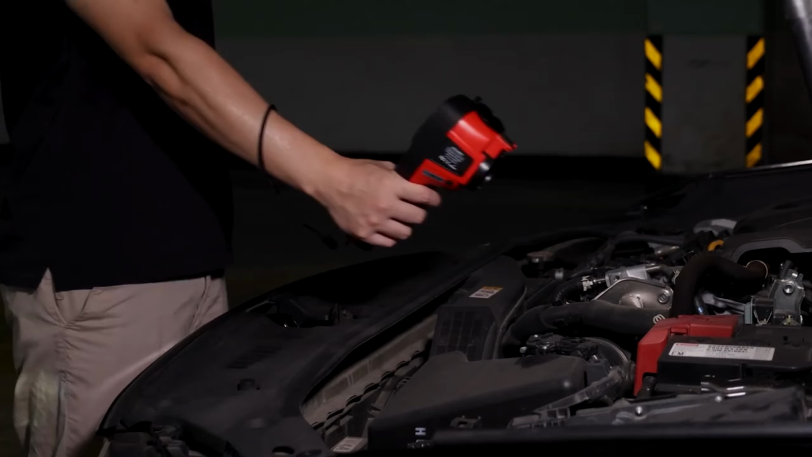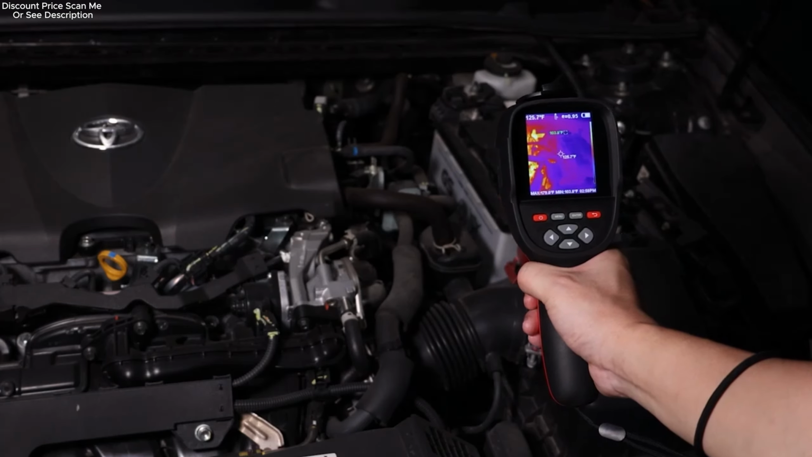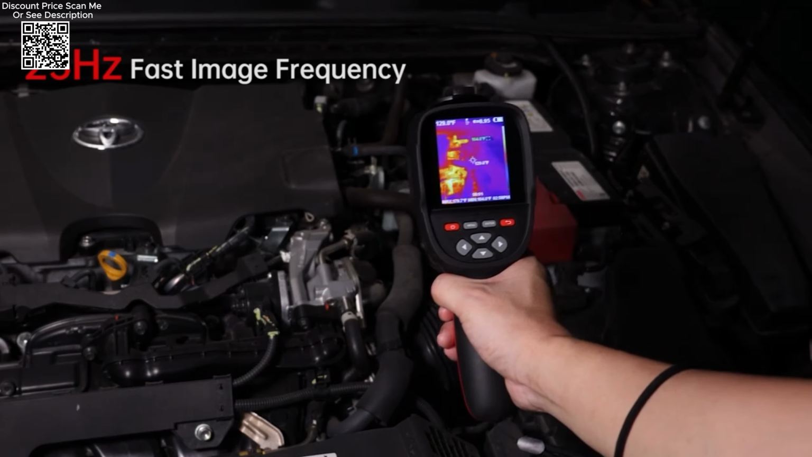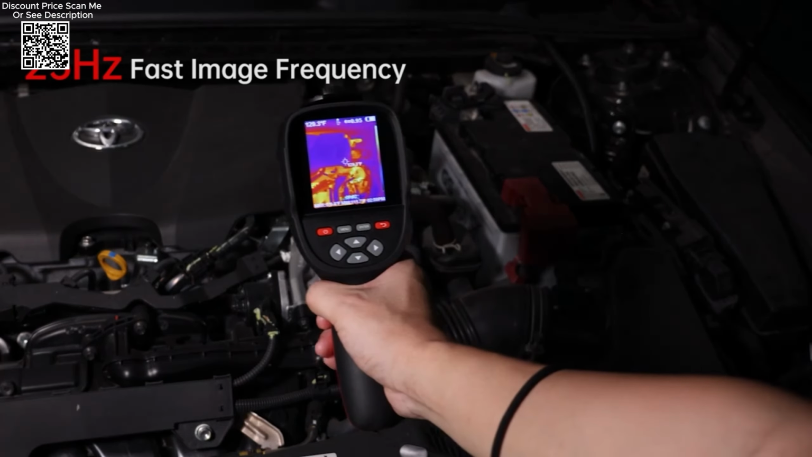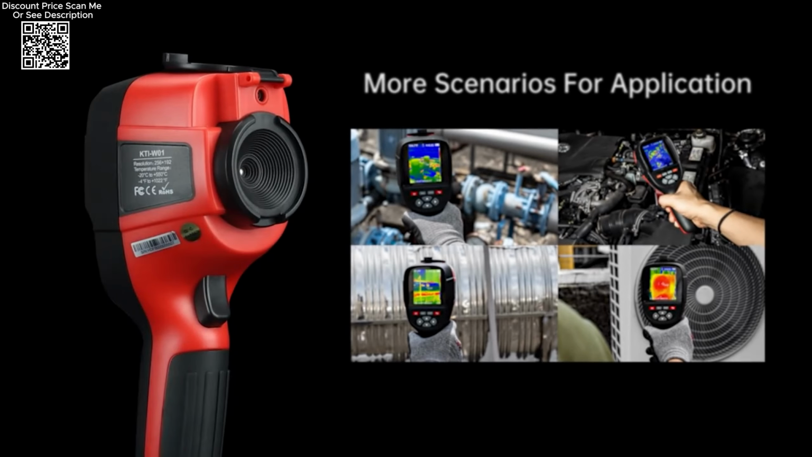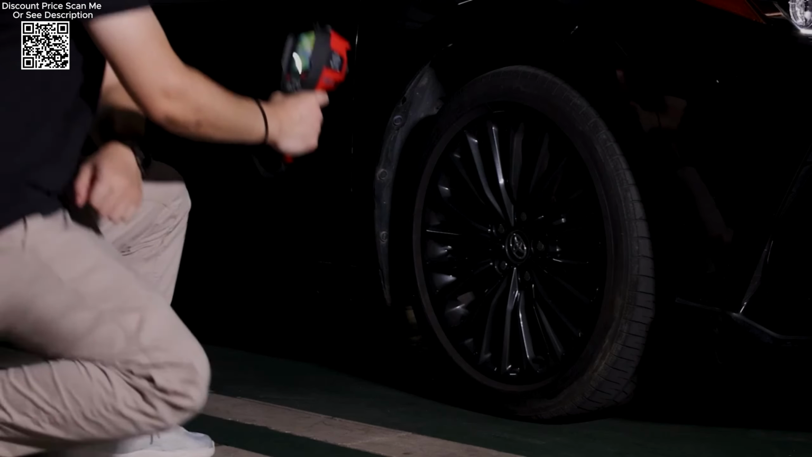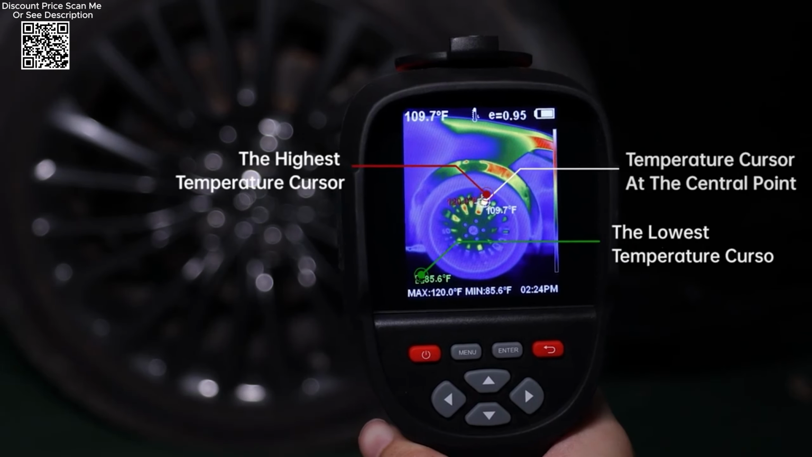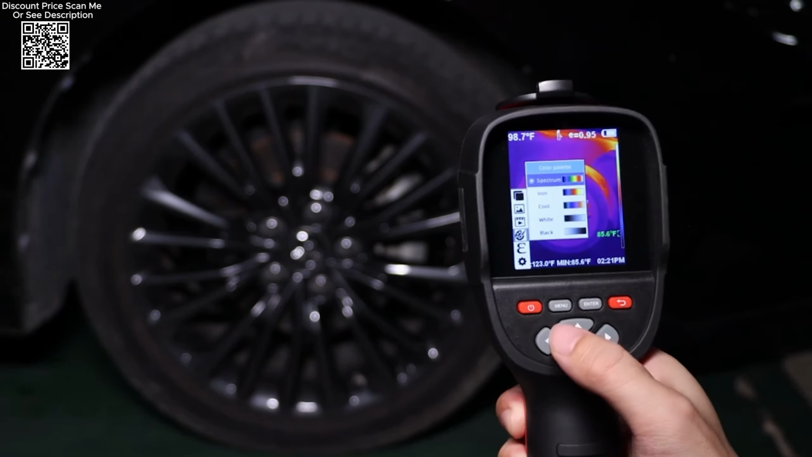The KAIWEETS Infrared Thermal Imager stands out as a versatile and high-performance tool. Designed to meet diverse needs from industrial inspections to home diagnostics, this device combines cutting-edge features with user-friendly functionality. At its core, the KAIWEETS Thermal Camera boasts a remarkable 256 by 192 IR resolution, offering crisp thermal images that aid in pinpointing anomalies with precision.